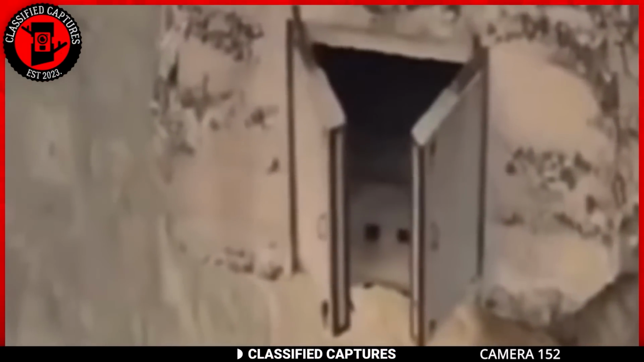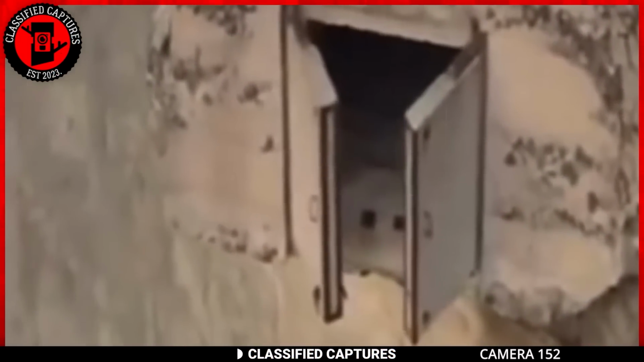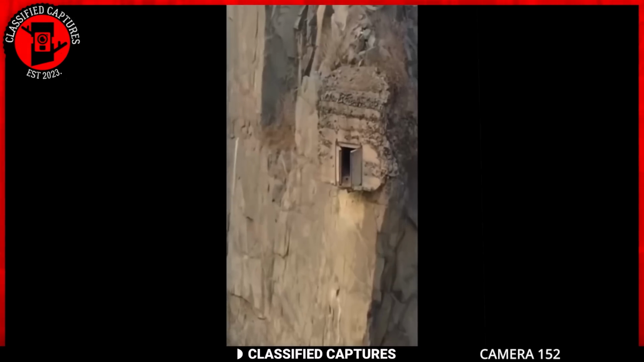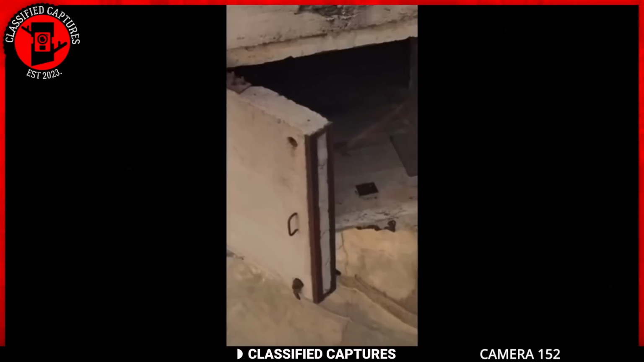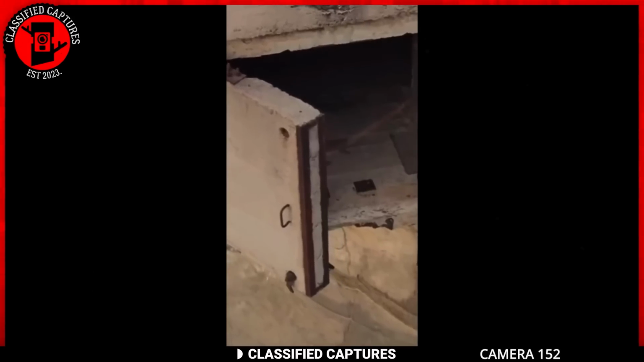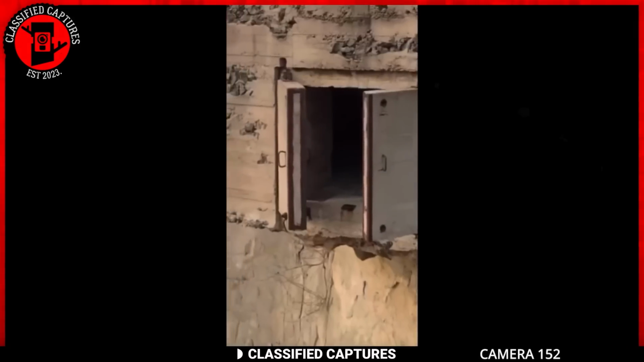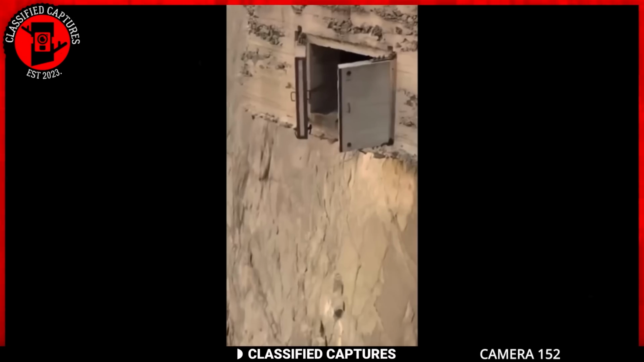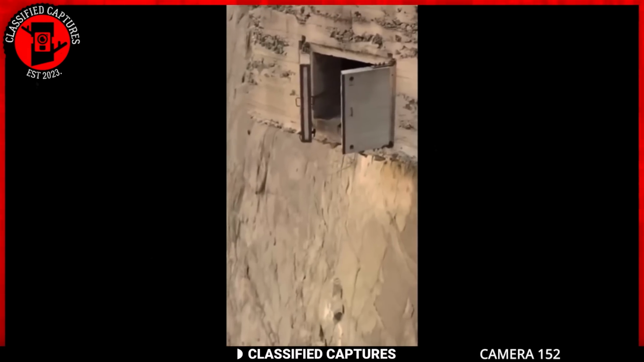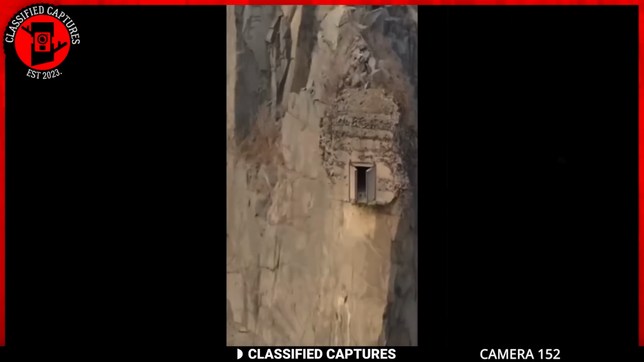Take a look at this door that was seen at the top of a cliff. Some say this could be a World War II bunker. While we have no way of confirming it, this theory could be correct. World War II bunkers were strategically positioned in various locations for defense purposes, and their survival over the decades often tells a story of resilience against the elements.